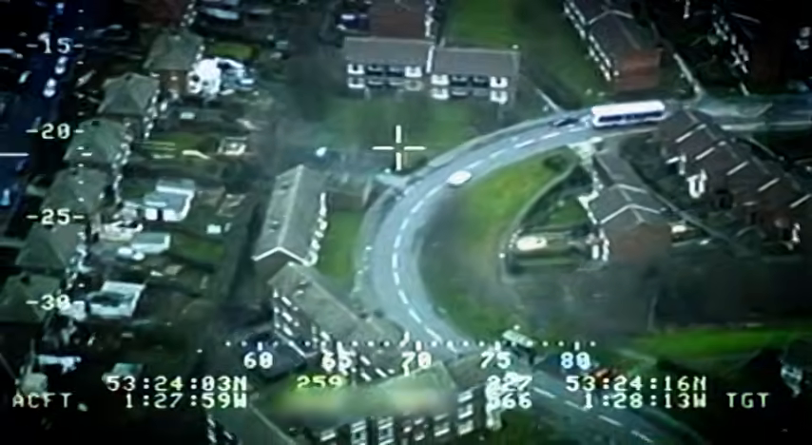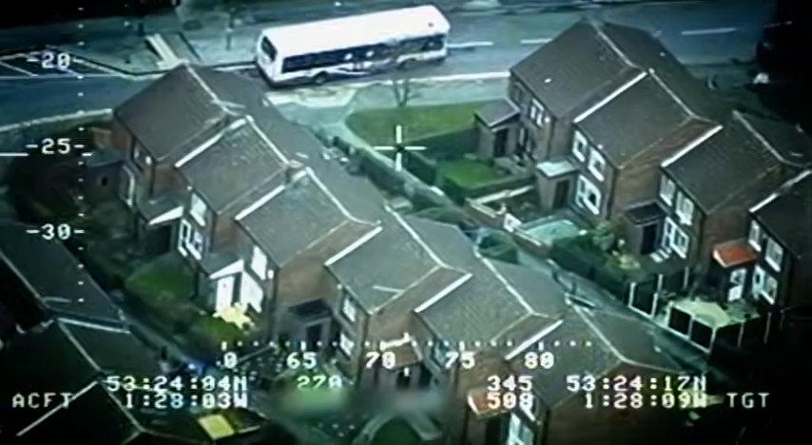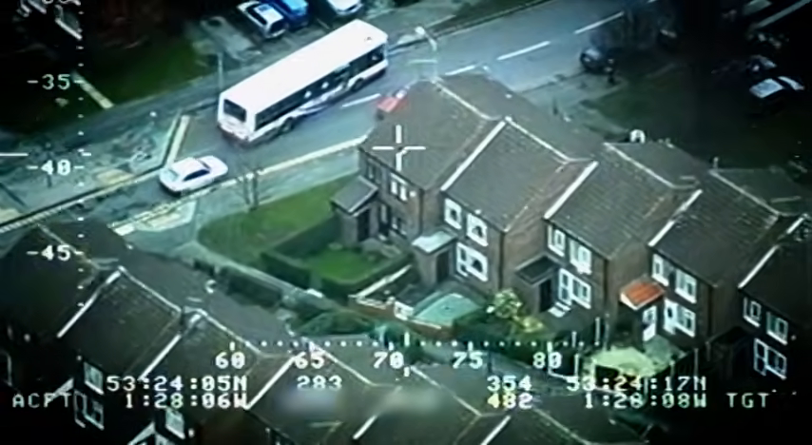There's trouble ahead. A bus is blocking the road. Yeah, I'm sorry, just got in.